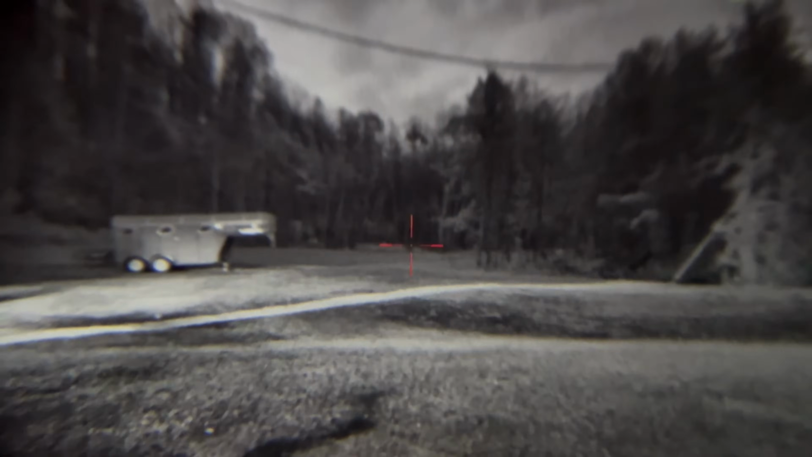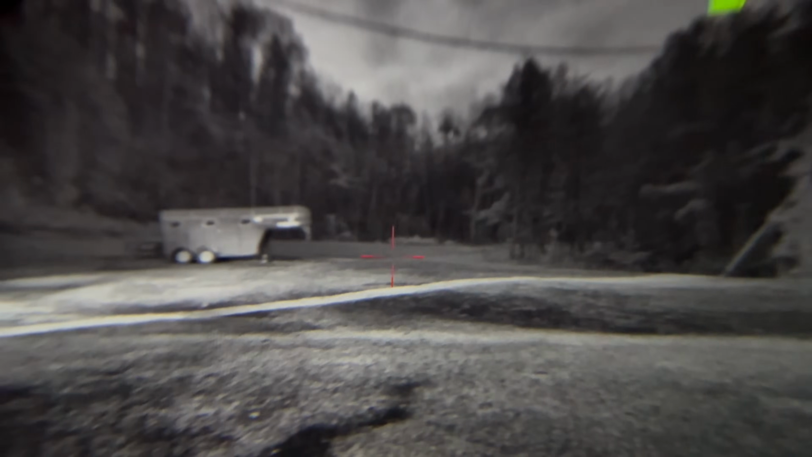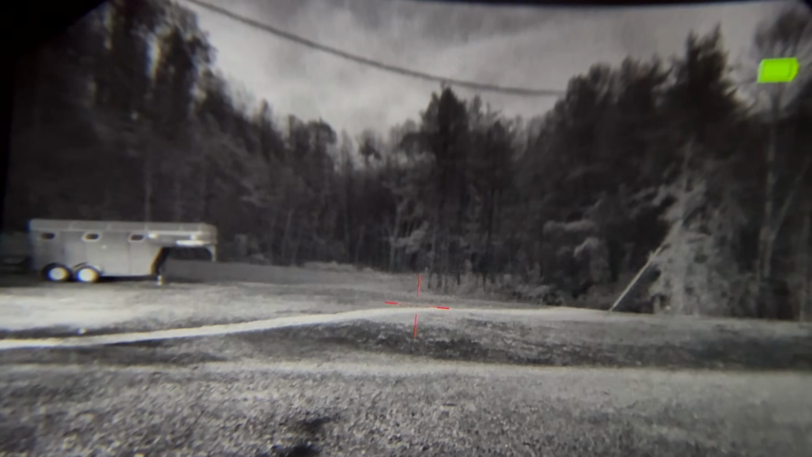Bring it back this way. Switching it back over, just a straight night vision. Can't see a thing, can't even see that horse trailer out there. With a naked eye, it's dark. But with this, you can see pretty much everything that's going on. Let's do a zoom. It's a 4 times zoom, 2 times zoom, normal.